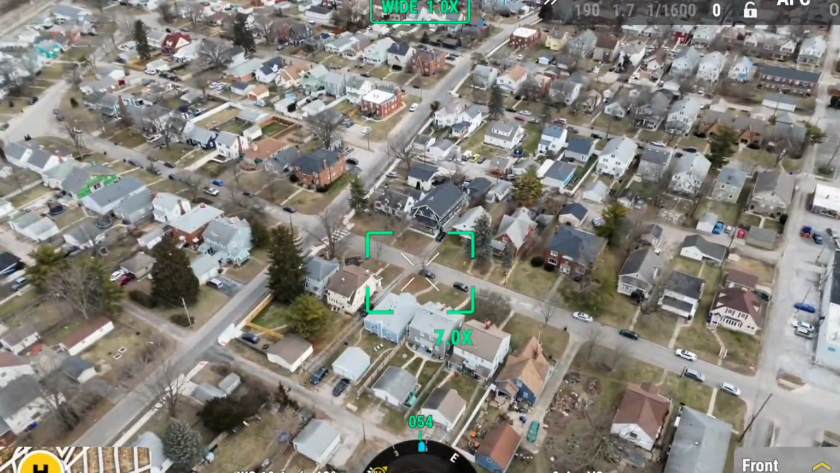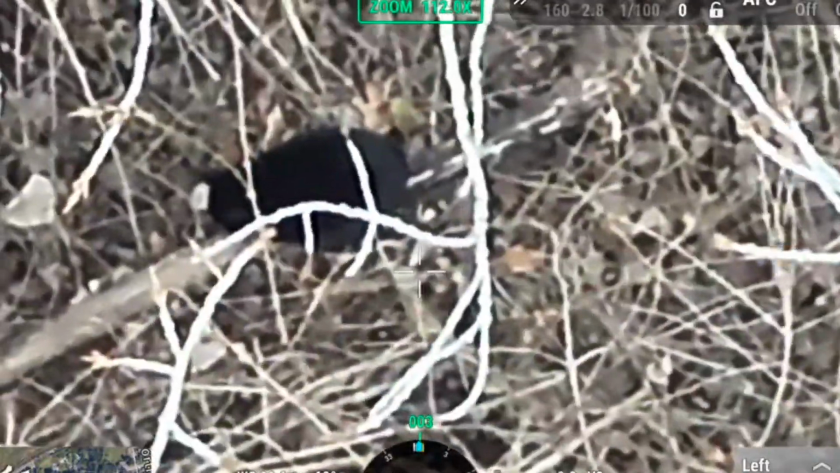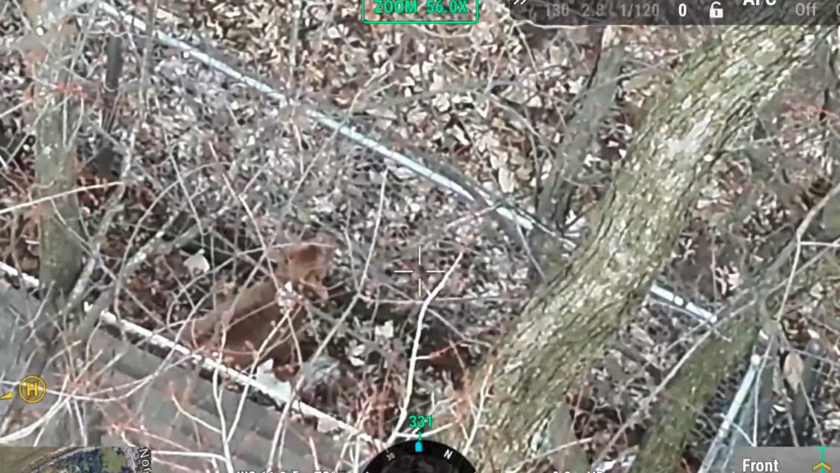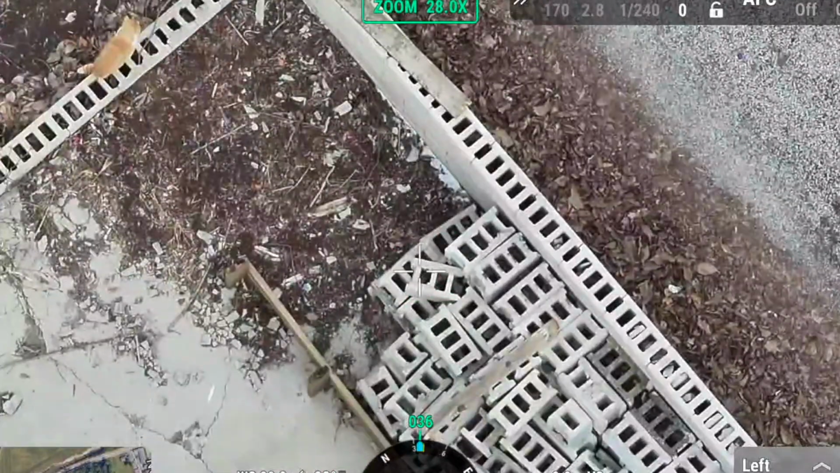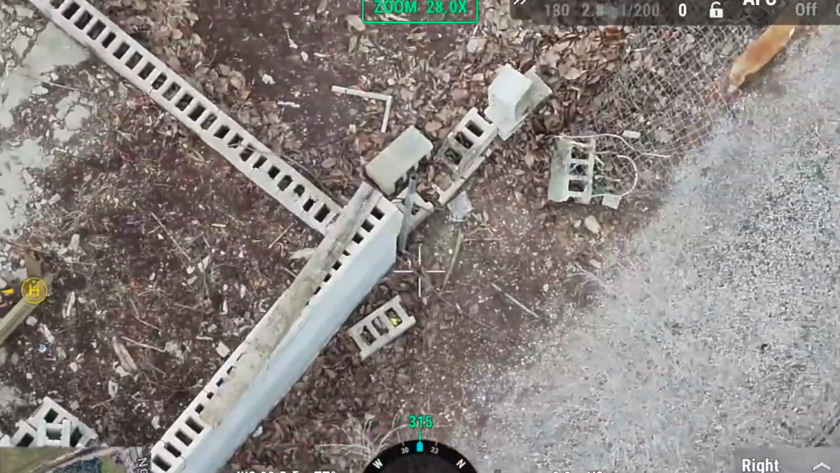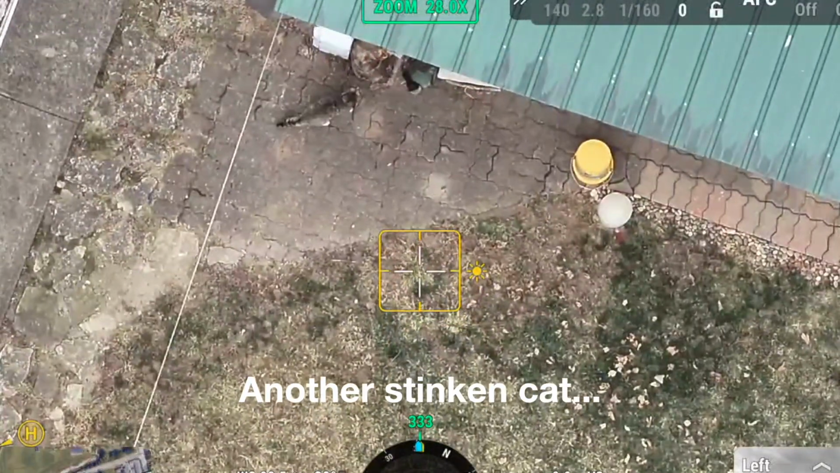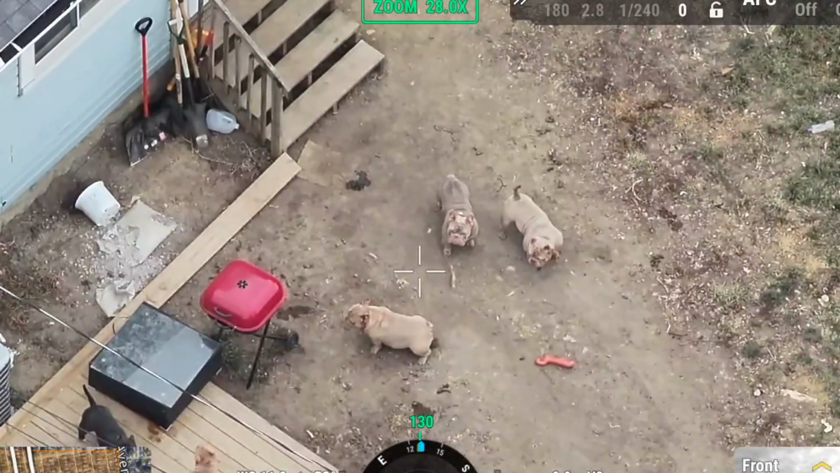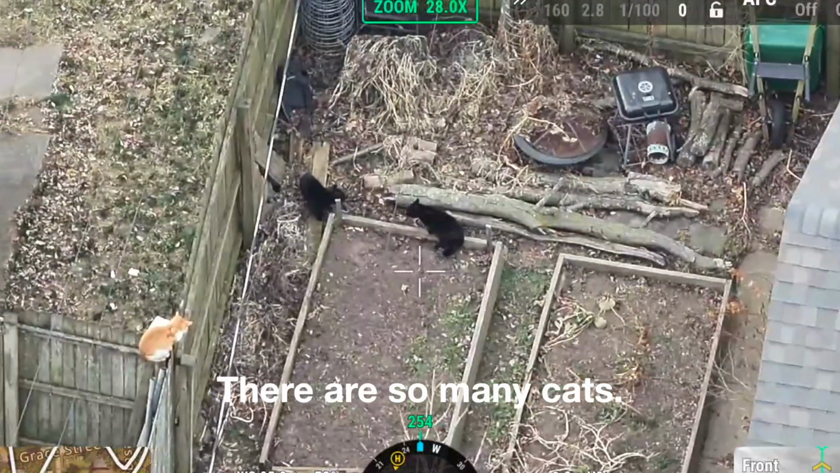My next step after this is literally search every shelter there is to be searched. I'm so confused. The cat? I think it's a cat. What are they barking at? Oh, cat. An orange cat. Look, two cats. Another stinking cat. Over there. They're so cute. There are so many cats over here.